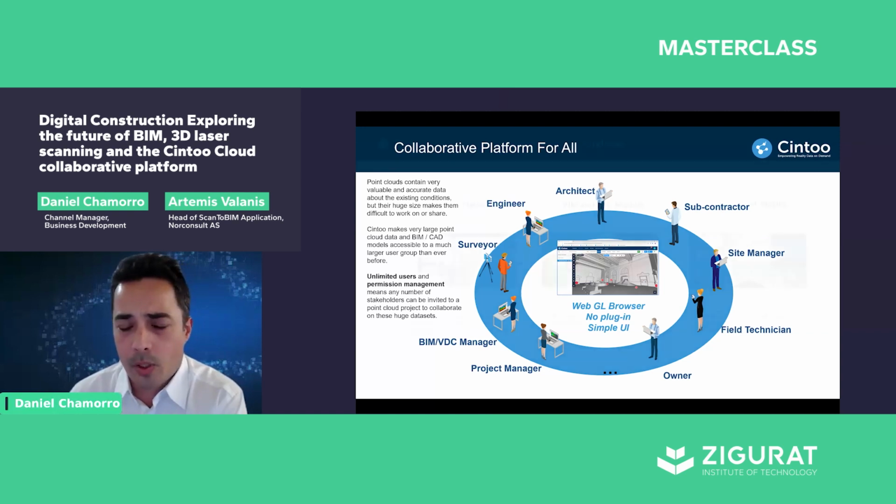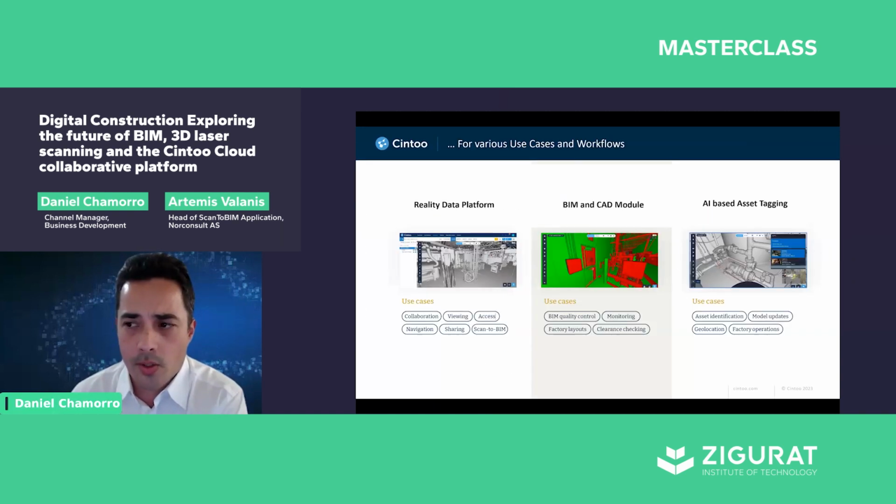So our platform can be used for various use cases and workflows. I could spend maybe another 10 or 20 minutes talking about each one, but in summary, these are the primary ones. As a reality platform, you have what we call a BIM and CAD module where you can do quality control of your 3D models, and then finally an AI-based asset tagging.